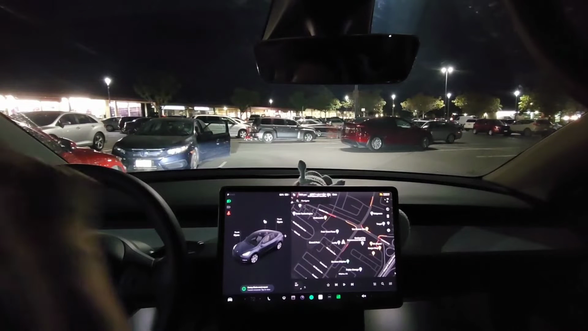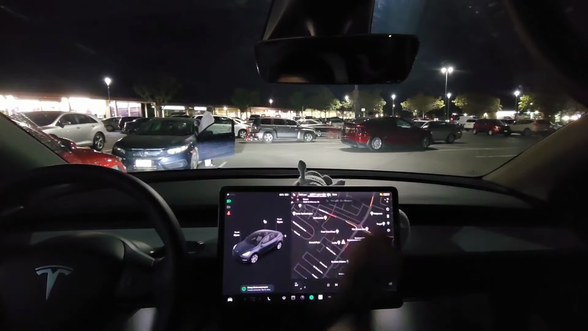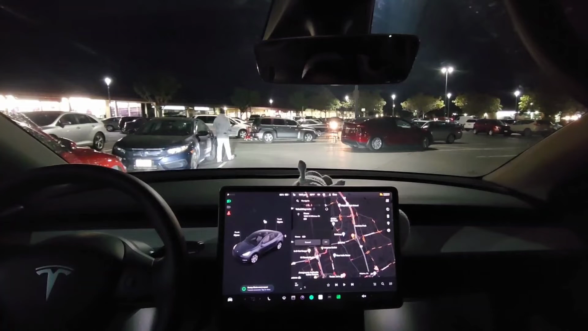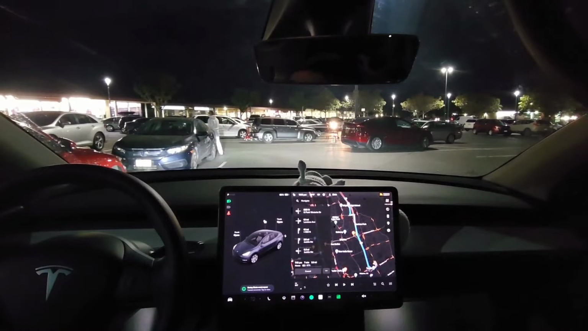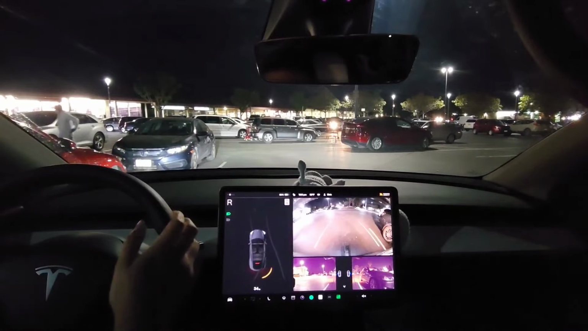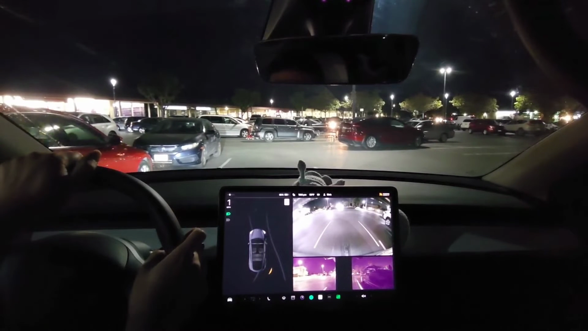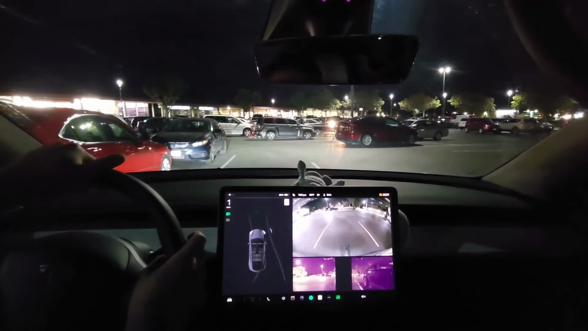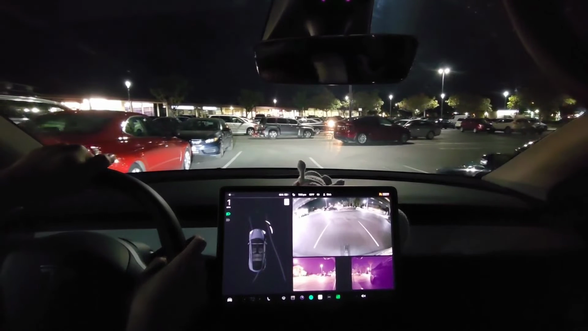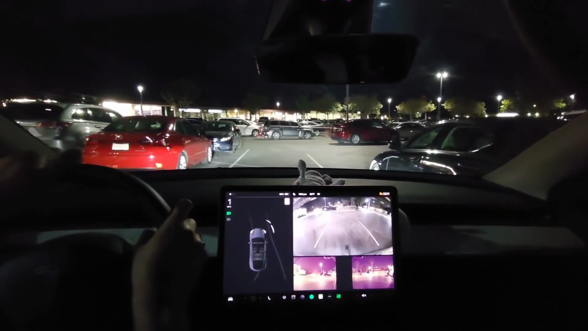Alright, so here we go. We're going to head back. If you guys didn't know, you can swipe this over to navigate home. Let's go ahead and start the trip. We're going to first back out of the parking spot. Again, I don't really trust it in parking lots and stuff, so I'm going to back out myself.